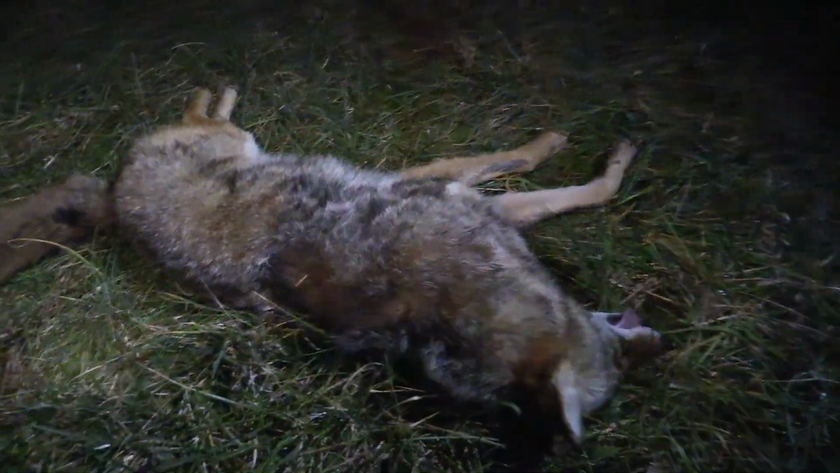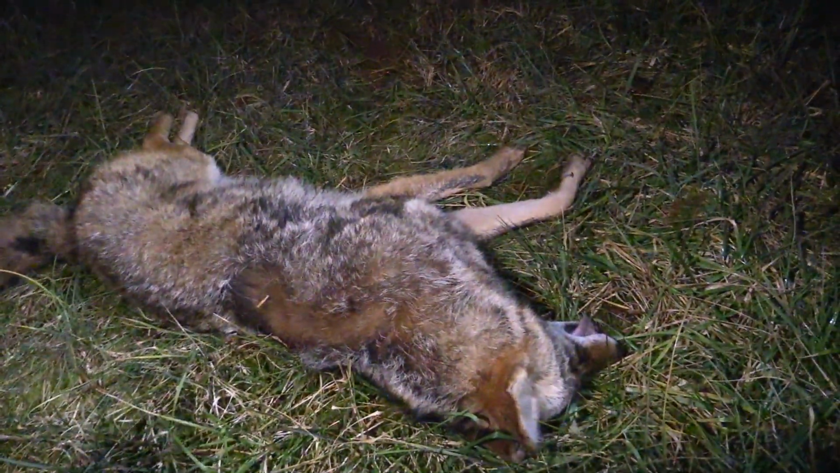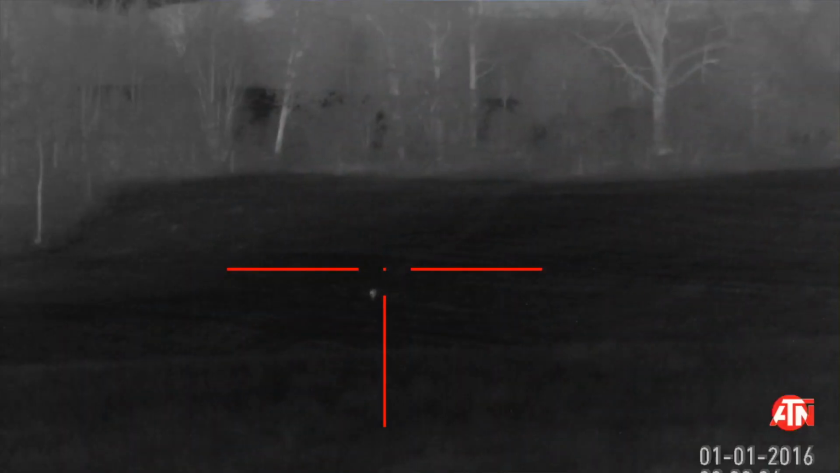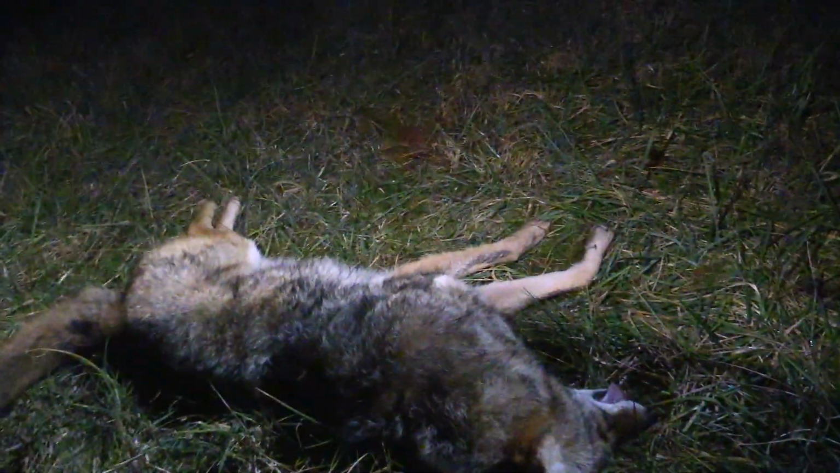But we could tell he was fired up, so we started just trying to call back to him. Well, finally, we just turned off and got quiet and let it die down for a couple minutes, and then just swapped over to a rabbit distress. And when I switched over to that rabbit distress, Guffey was like, right there he is, right there he is. And he tore out across through here. I hope I started recording in time to see him coming down the hill.